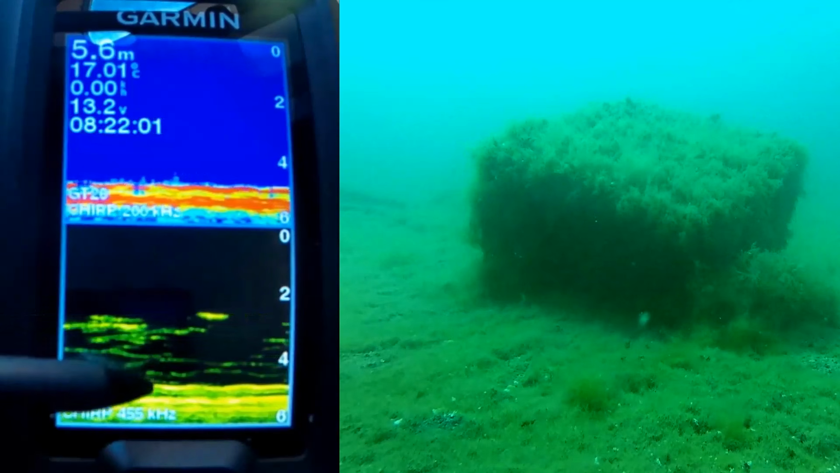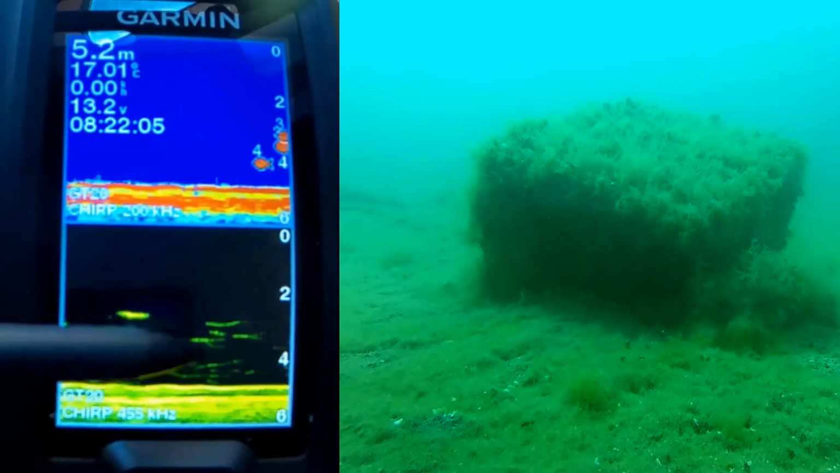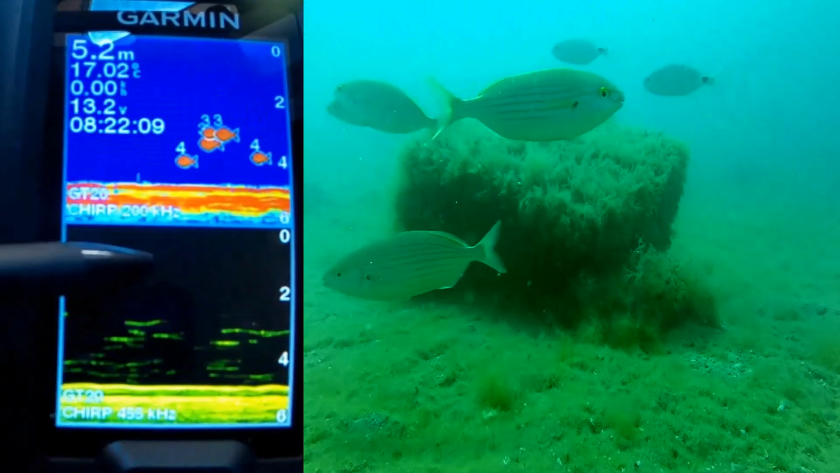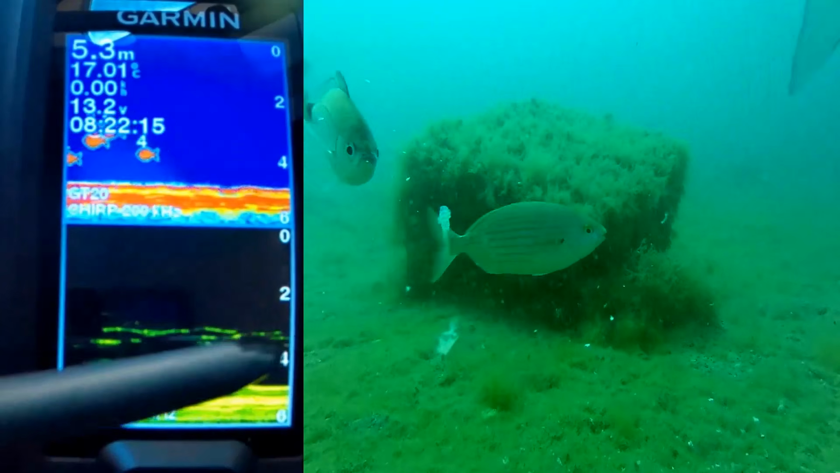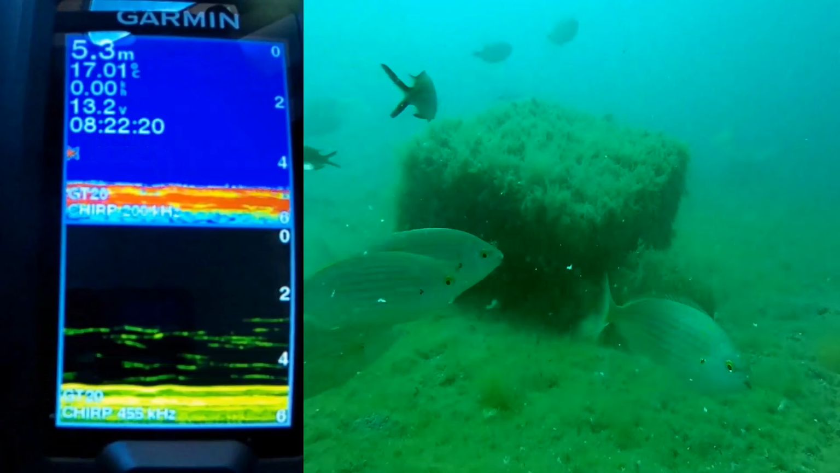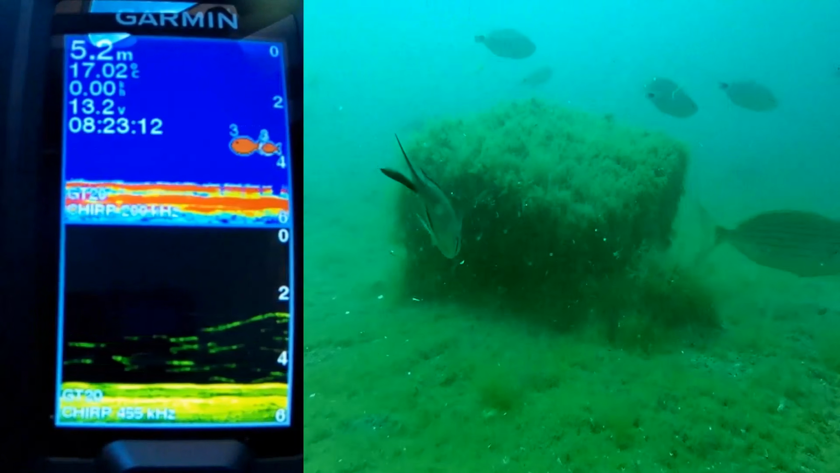These are small fish like we had before. They're not showing up on the traditional. Now we've got some bigger fish coming in here. Here they come. They're showing up later on because the beam width on the clear view is much narrower, but yet it gives finer detail. It's quite a lot of fish today. I'm really surprised. Look at this.